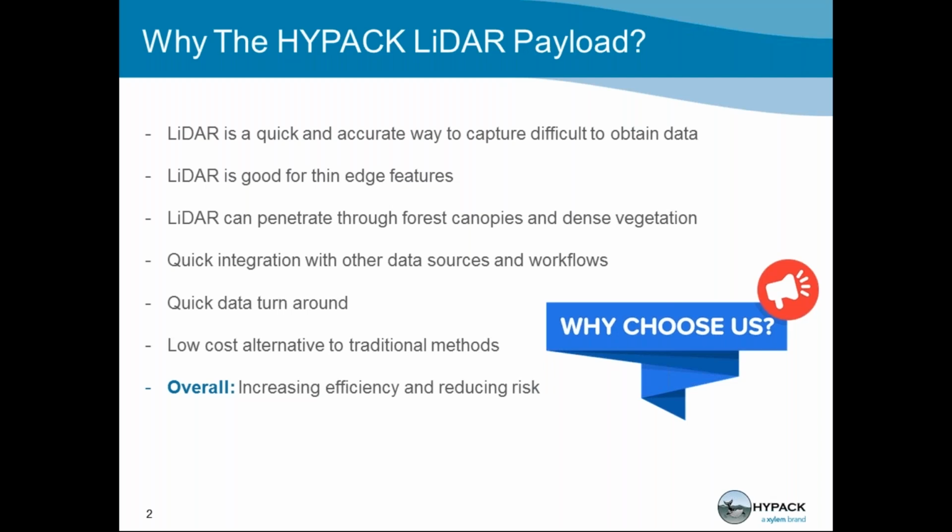The drone industry, the LiDAR industry and the unmanned system industry continue to rapidly advance, which makes it difficult to stay current on what products are new and what products could work for you. HYPACK's focused on making good and dependable products that meet your needs without being super overwhelming. We're confident that the payload will be a great solution for our customers, and we're excited to share it with you.